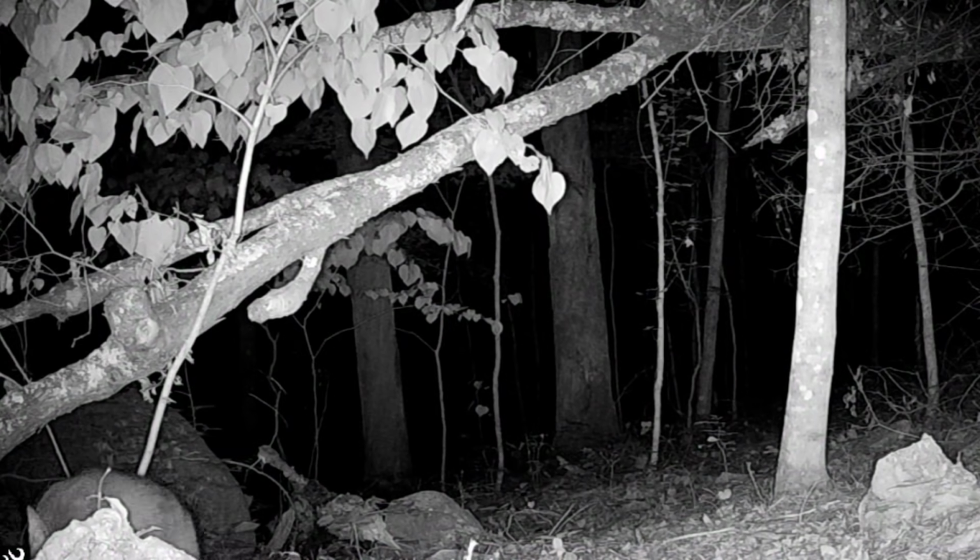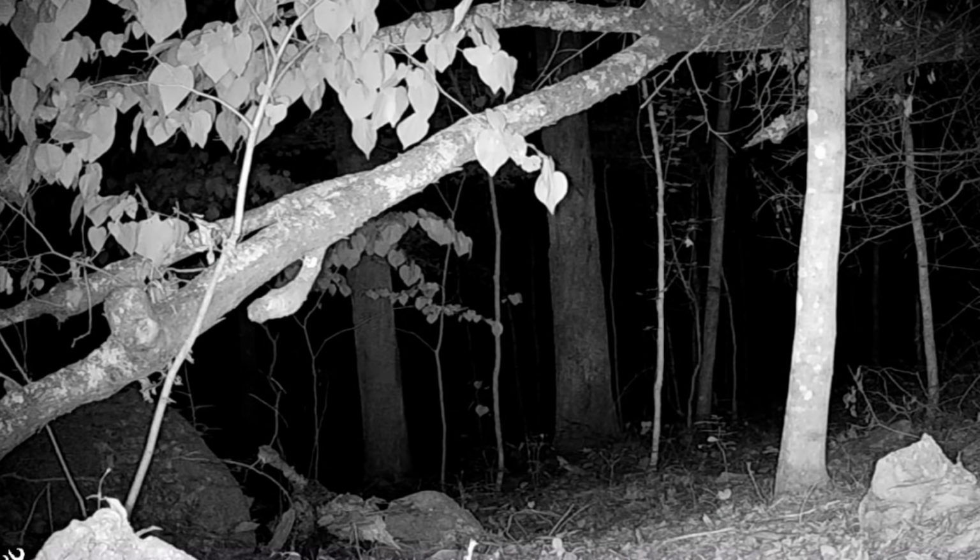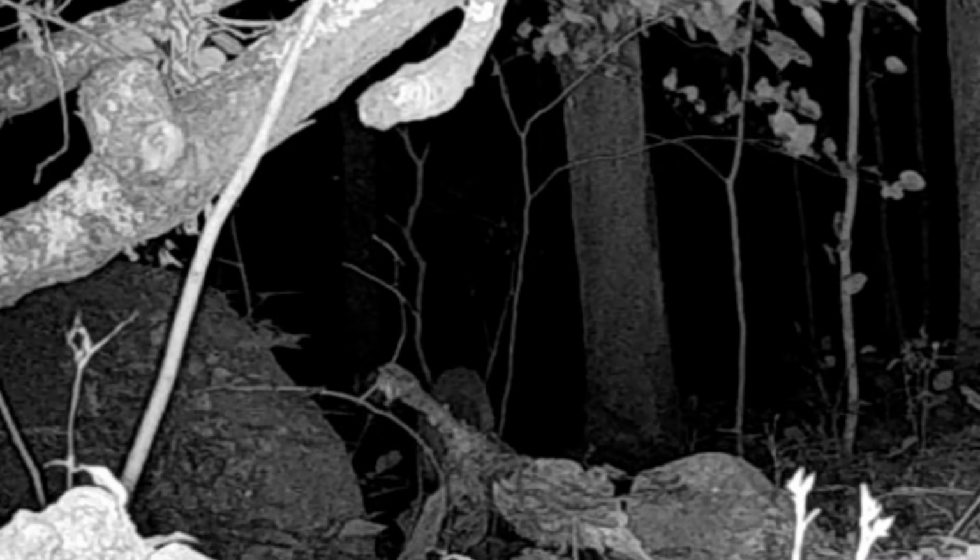And there's old Socks coming off a tree there at dark, where the coons stay. What's he doing up there? But on a rough night, the old coons coming off their den. They got rounds and things to do. And they're on the move. Takes some bad weather to put them down. And they right up to the camera too.